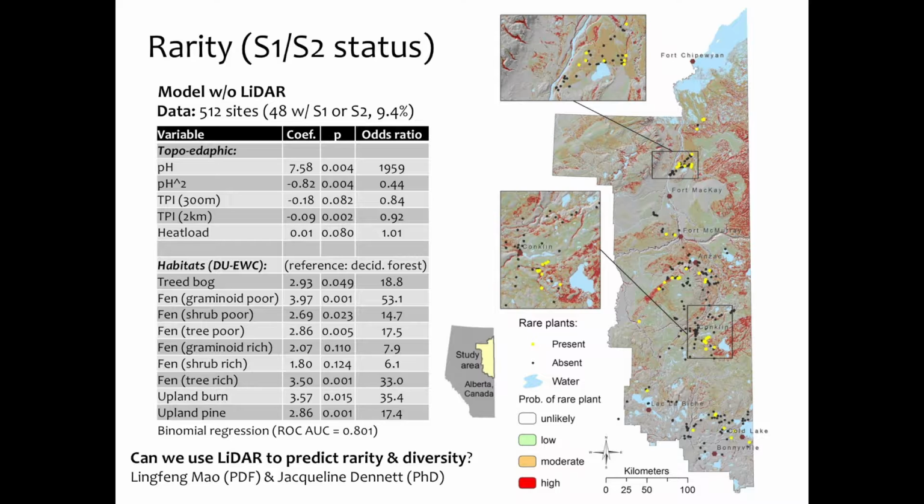So the yellow dot locations are the plots where we encountered either an S1 or S2 species, and the black ones are where we did not. The red areas are predicted to be potential habitat. To just give you an idea, I'm just going to pick on a few habitats here, and I'll refer to this odds ratio.